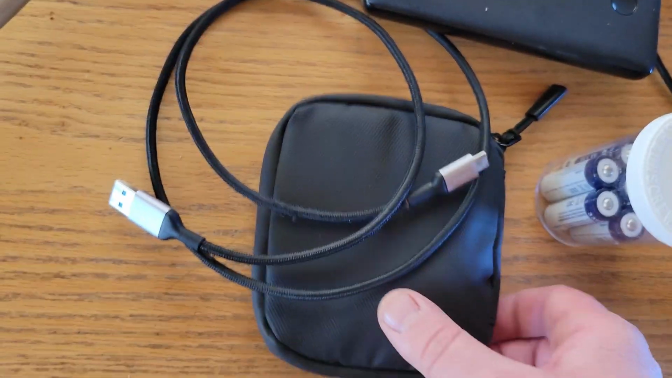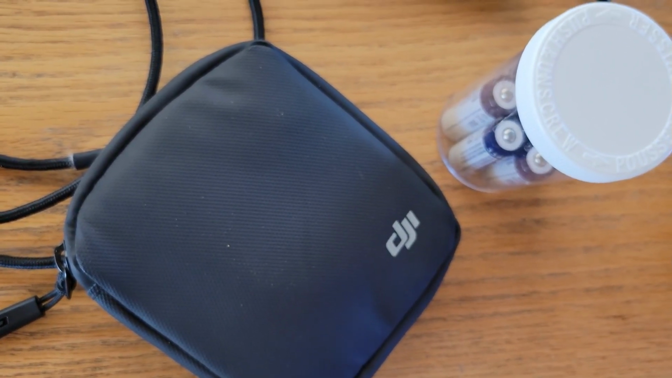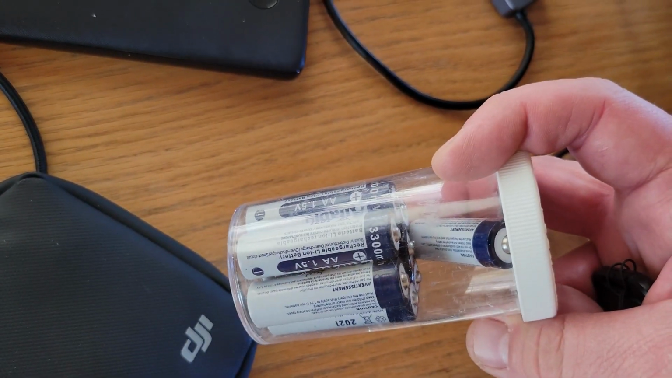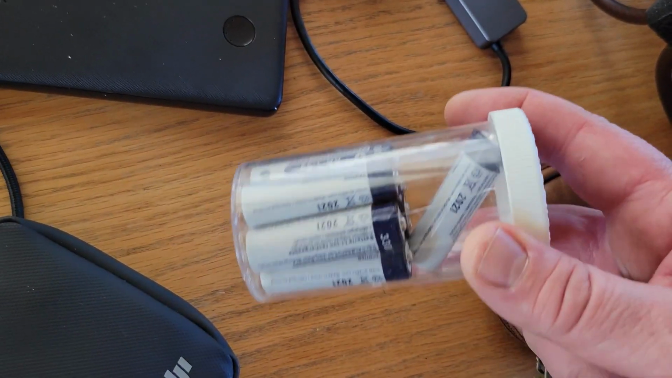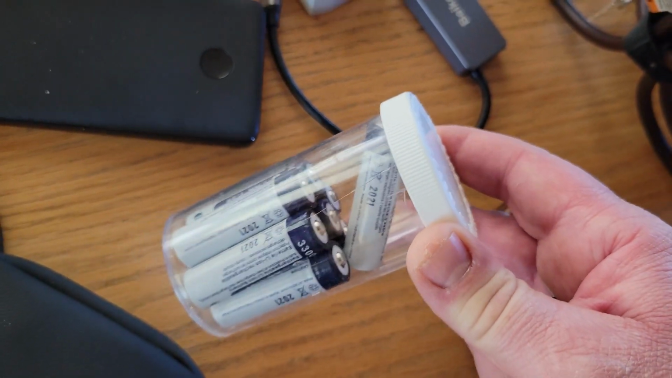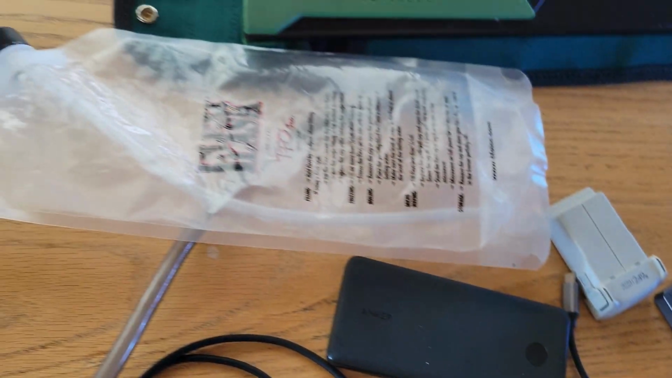Charging cable. Here's my DJI mic 2. Batteries. These are AA rechargeable 1.5 volt lithium batteries. So these can be used in the trail cameras, so I don't have tons of batteries that I'm just tossing when I'm bringing them to the eco center.